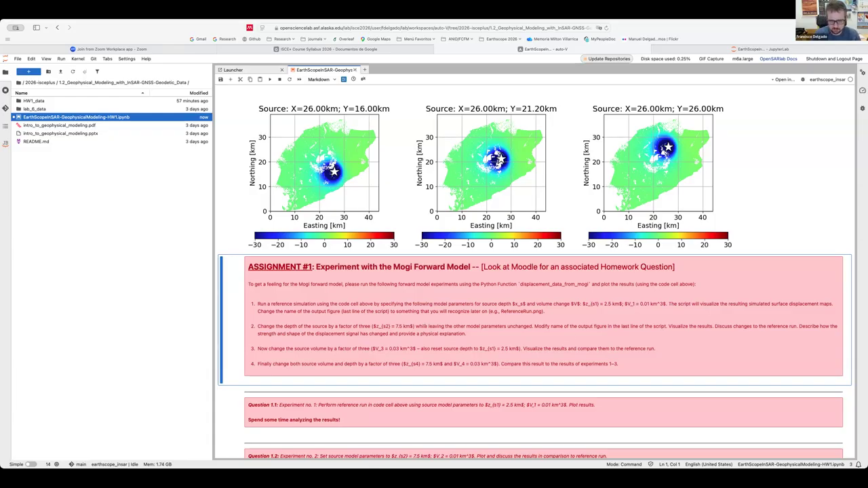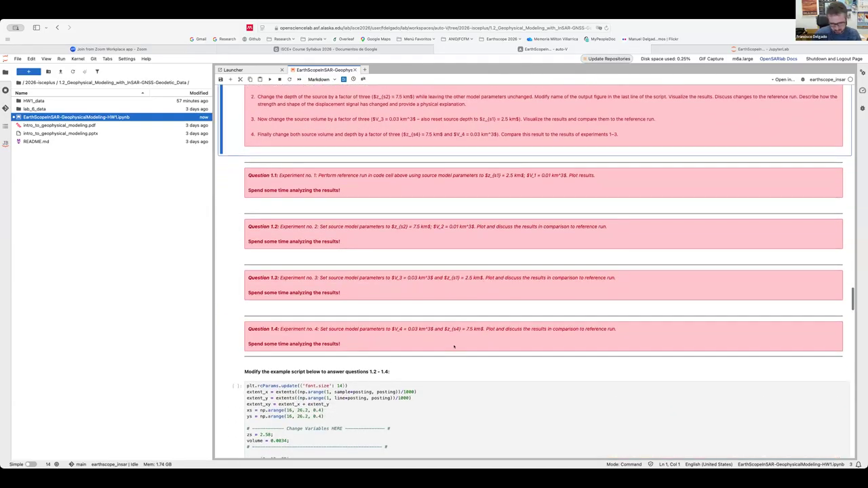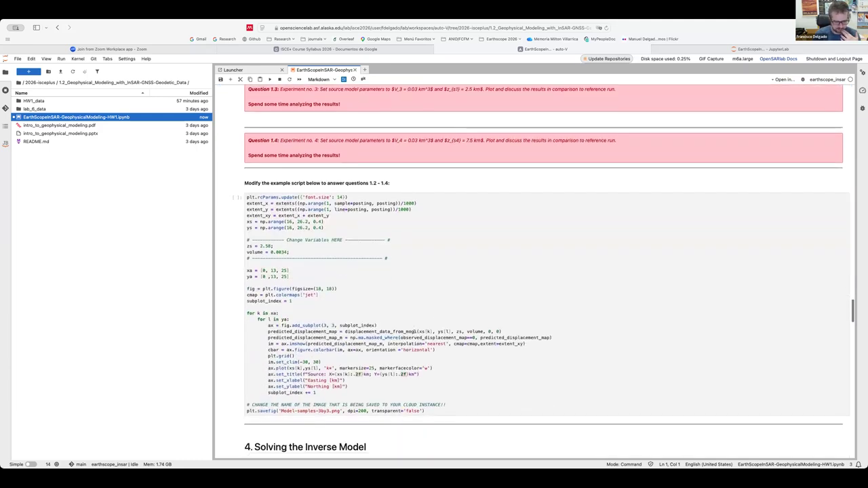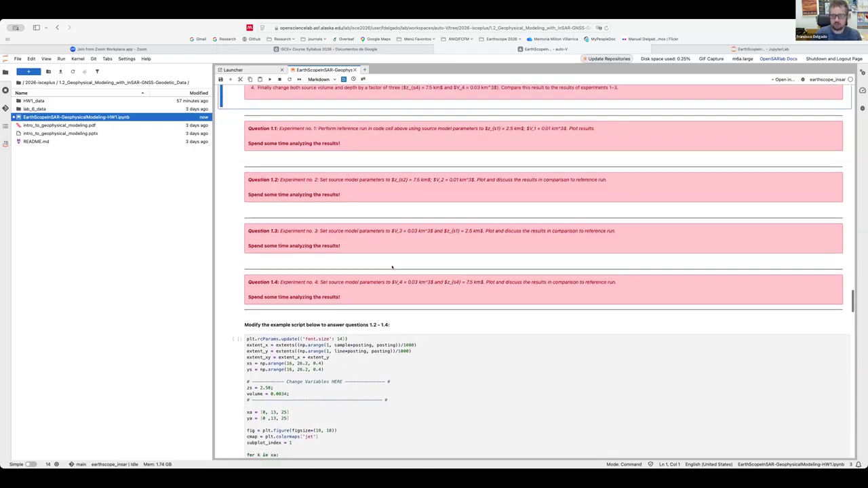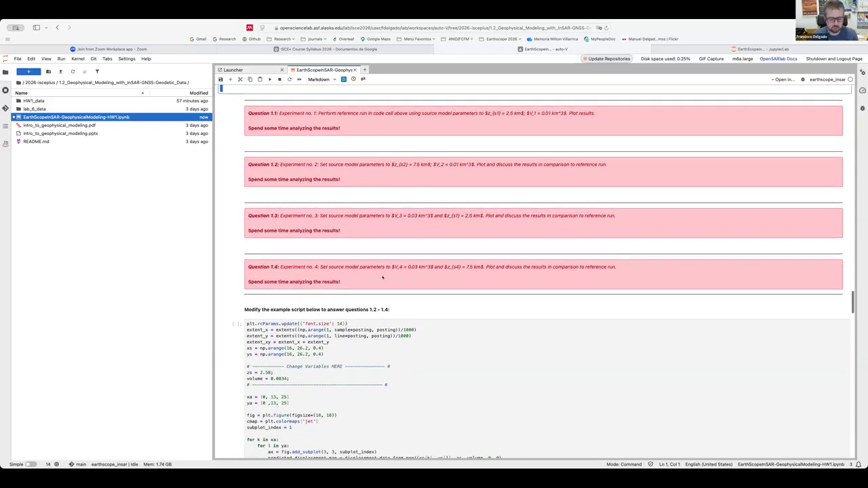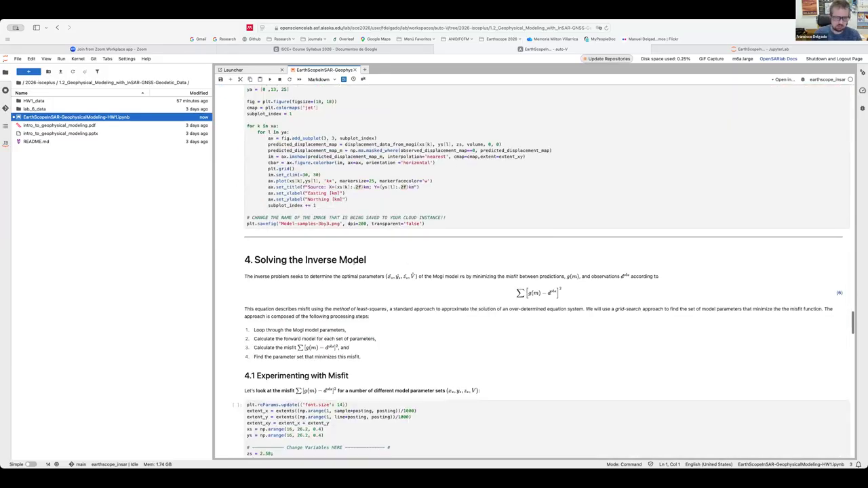You will have to do it for several combinations of model parameters, create the figures, and check what happens when you generate that. Those are questions that you will have to submit on the Moodle platform within, I think, this afternoon. So we will skip to solving the inverse model.